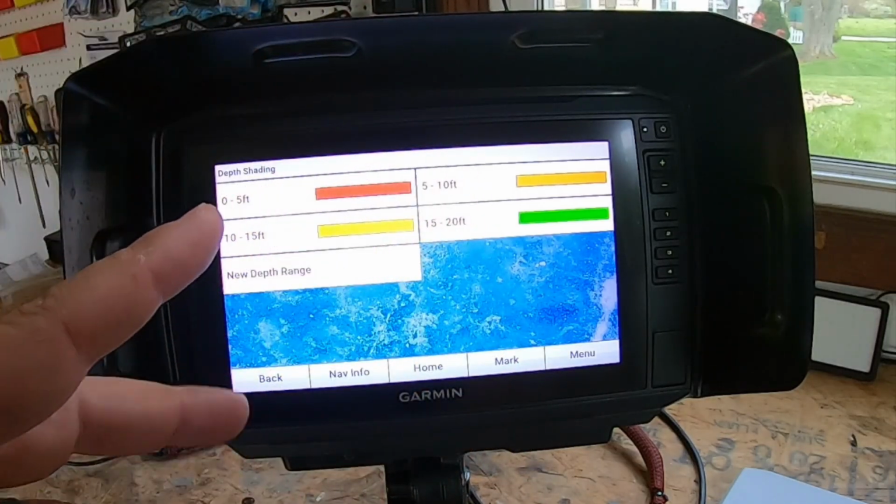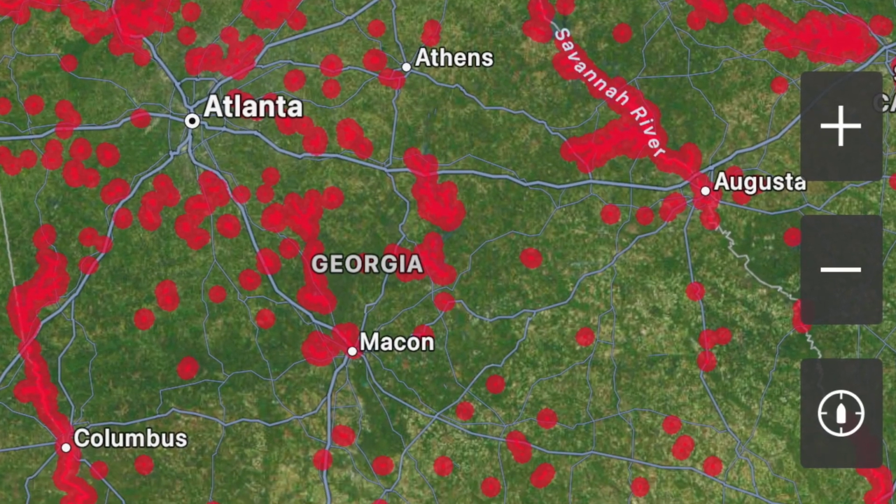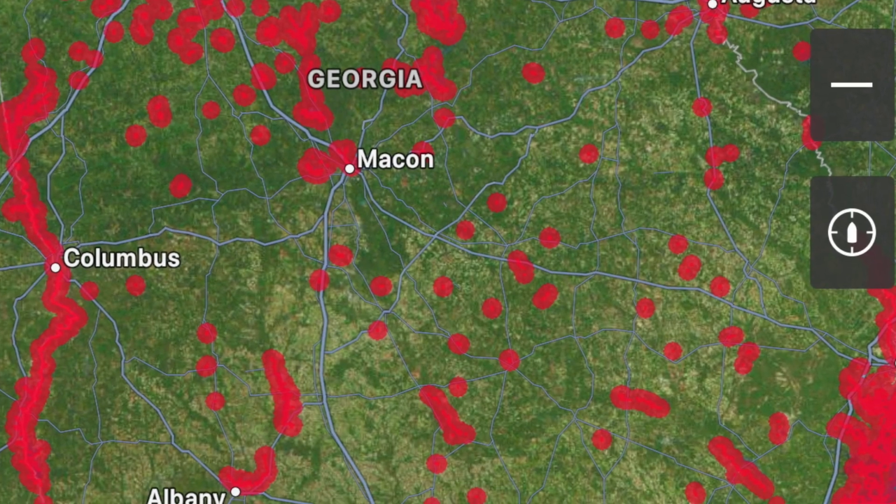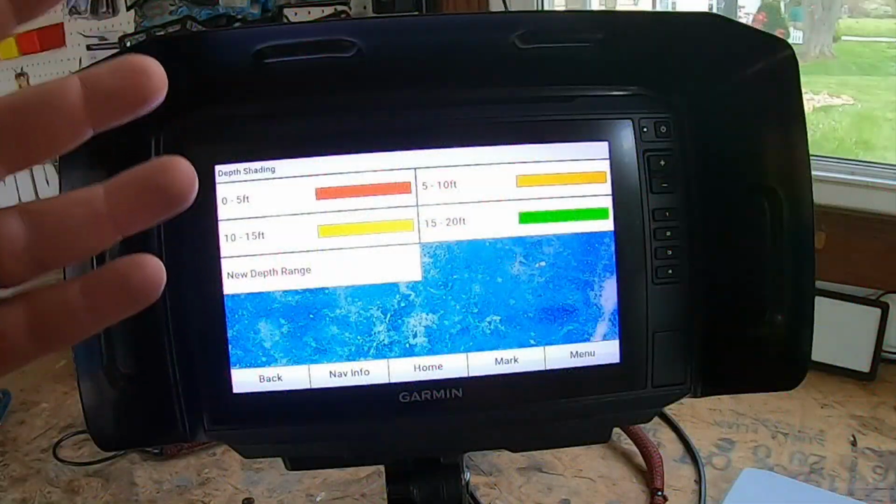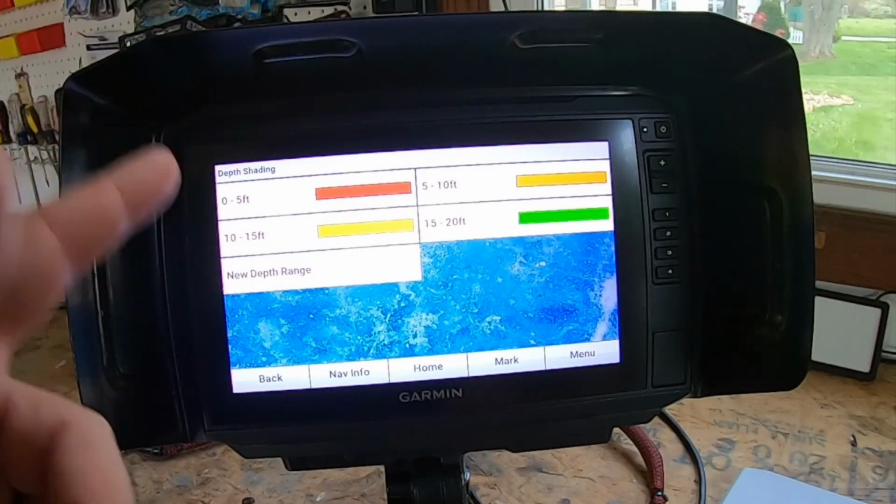Now, before you start mapping though, you may want to check out the Garmin Quick Draw community. It's free, it's public, it's online, and it enables you to download maps other users may have created. So you can share your Garmin Quick Draw contours maps with others as well. So before you take the next season mapping out your lake, I would check there first. You may be in luck.